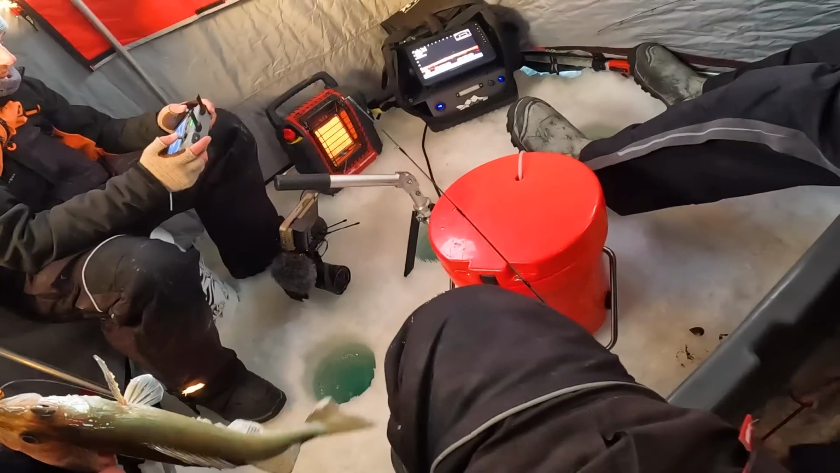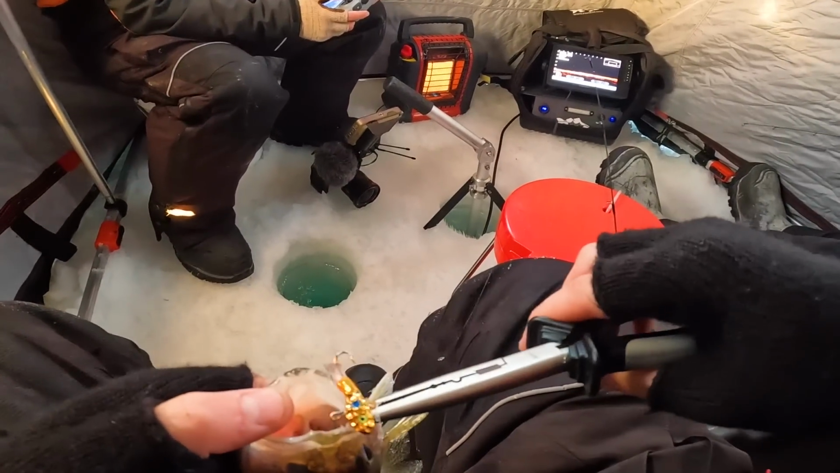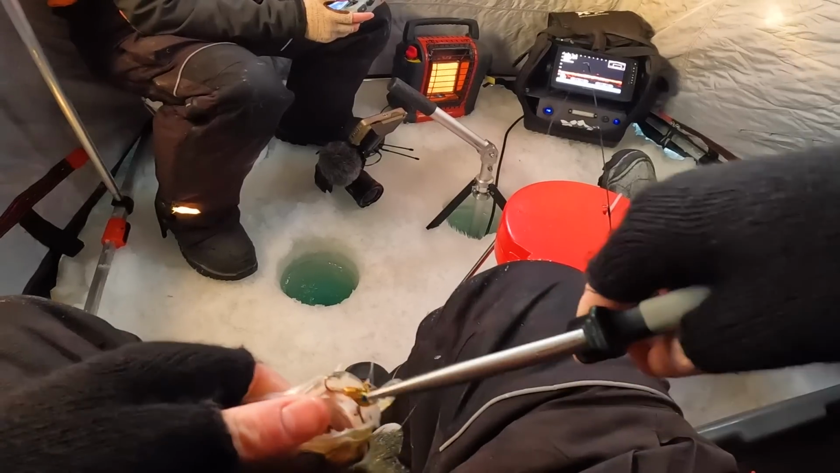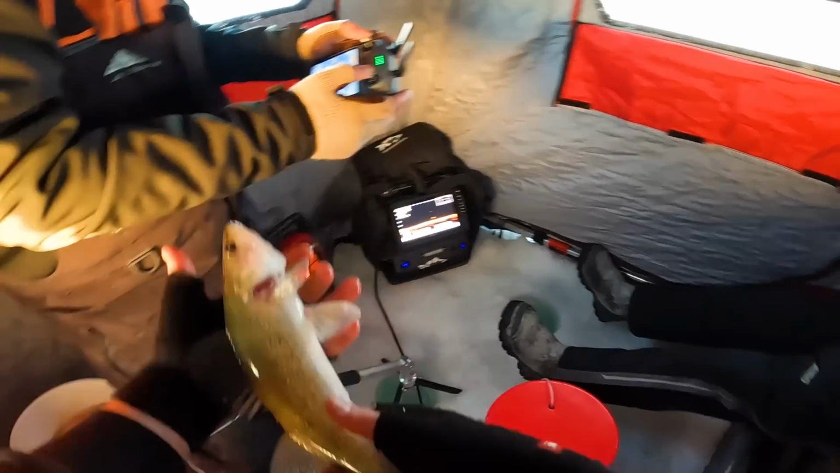What do you think? Do we gotta eat this one? I mean, we're struggling to... Does it go across the bucket? It goes across the bucket. It goes across the bucket, huh? The bucket. Yeah. All right, well... Across it, and it goes in it.